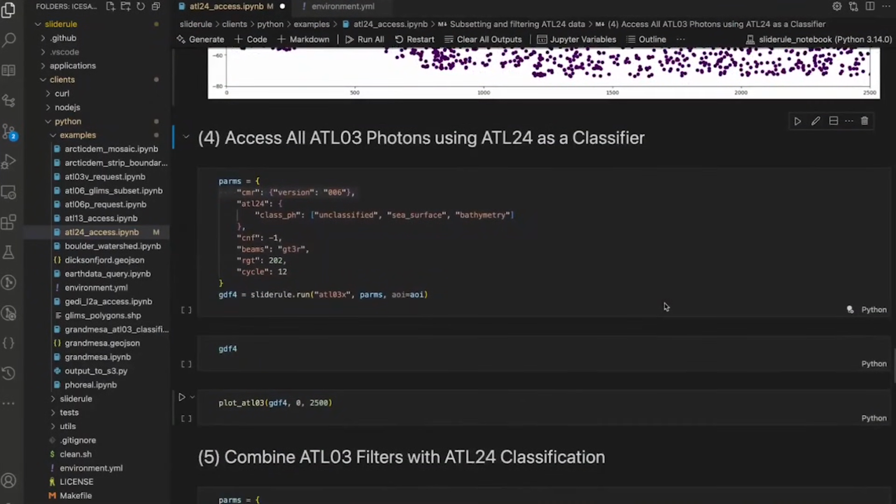Okay, so again, something that we talked about a couple days ago using the web client was that, instead of going directly to ATL24, we were able to go to ATL03 and use ATL24 to classify it. So this is a more sophisticated request.